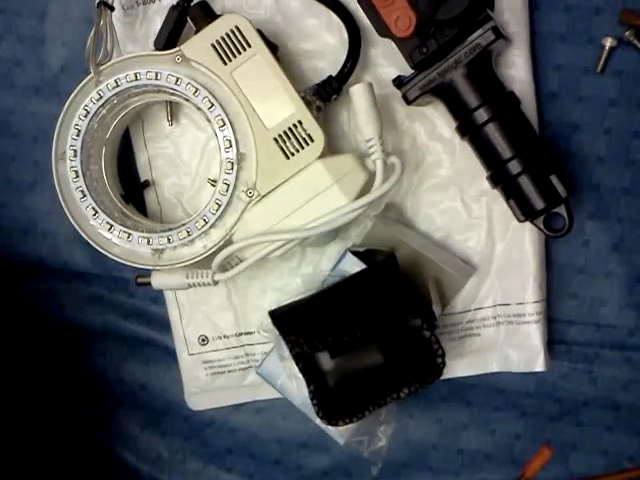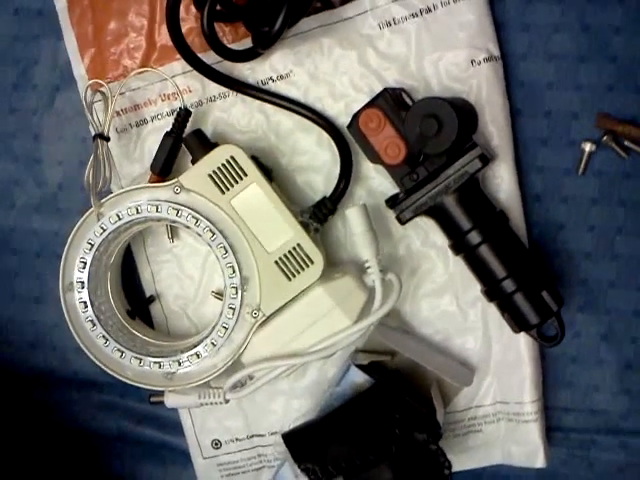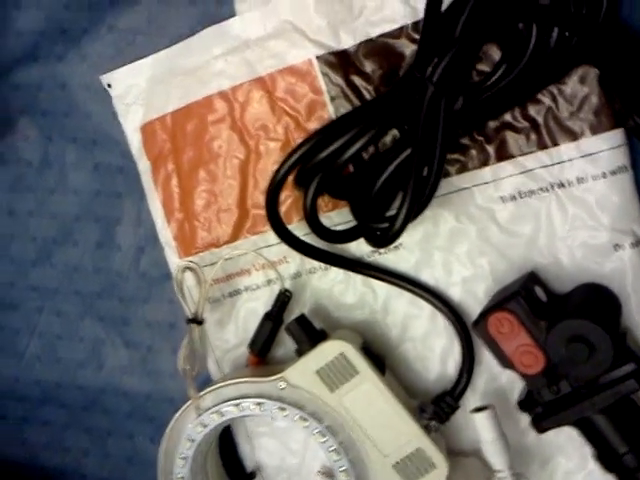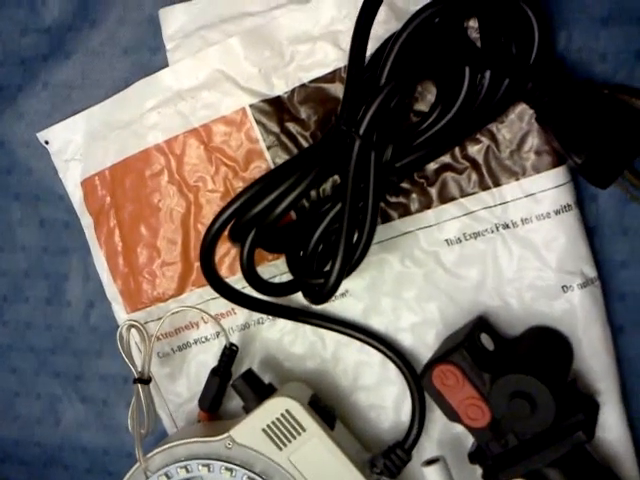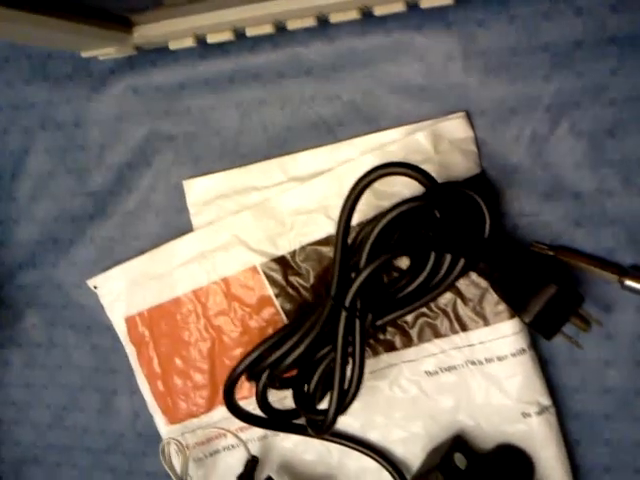A little jeweler's loop, so I can help look at some of these traces. I'm kind of wondering some of these traces from what I've read and Tough Daz mentioned and referred me to looking really carefully at these traces and testing them out, because they might look factory new.